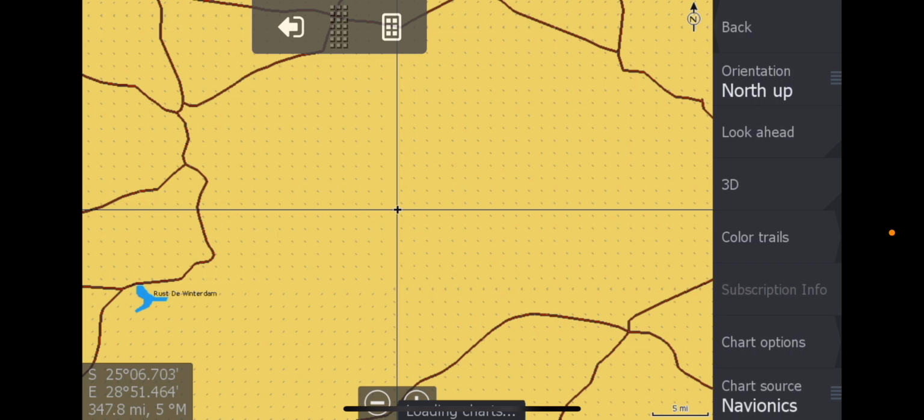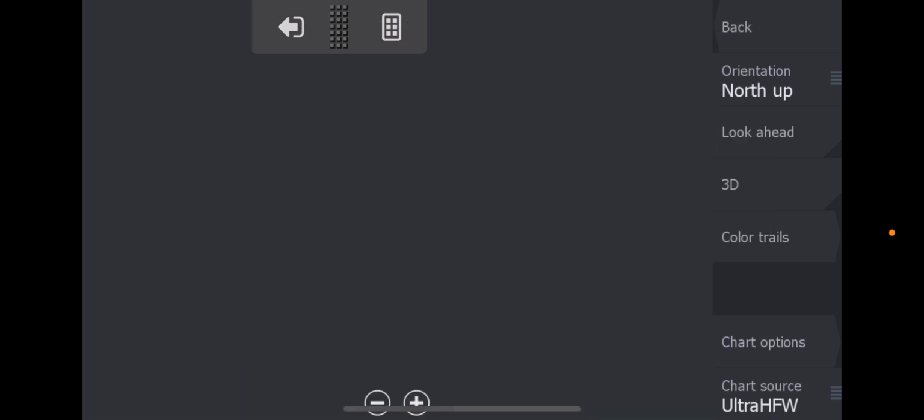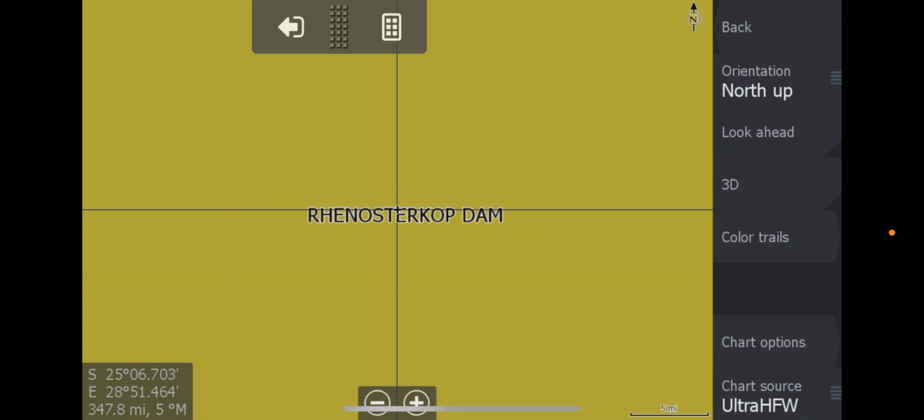I have done a restore default on this unit, so I always recommend you guys do the same thing on your units. Whichever one pops up, always just say yes. It doesn't really matter.